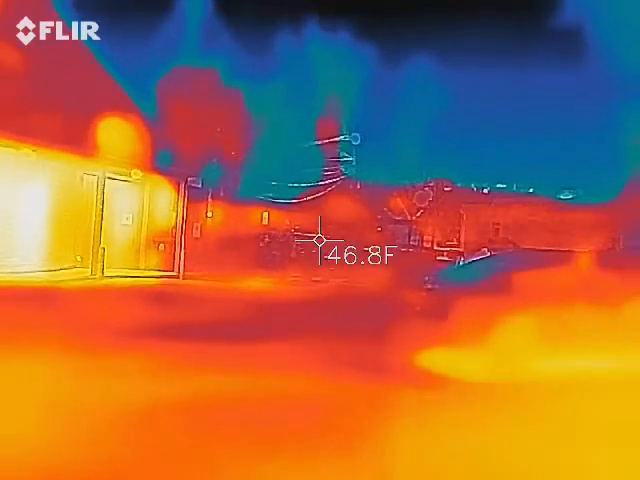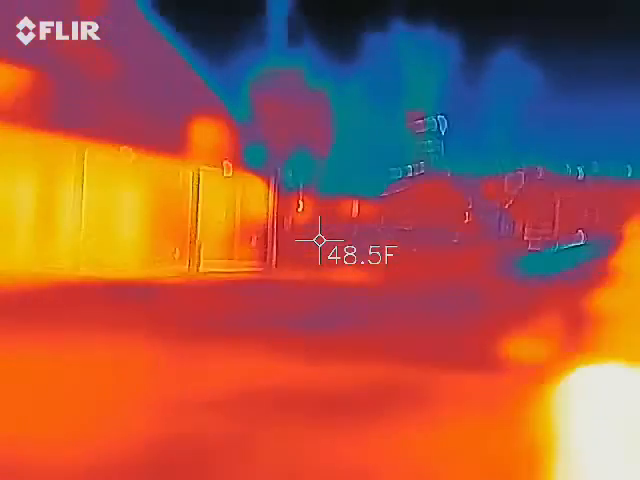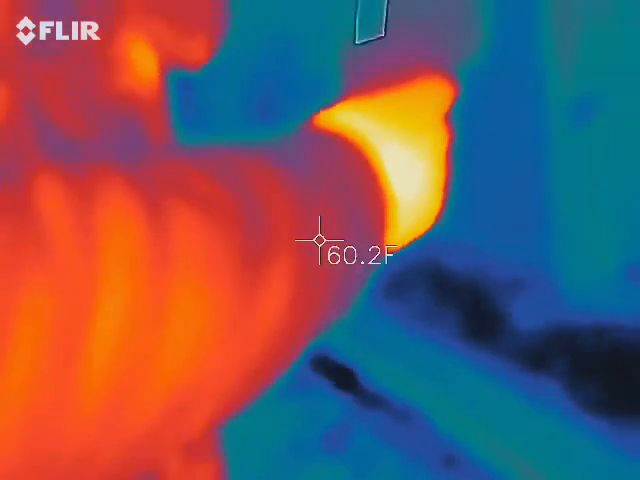With you on your laser, you're going to be getting base reads for him with the gun. For example, go ahead and shoot your red dot on the wall. Now, what temperature do you have?